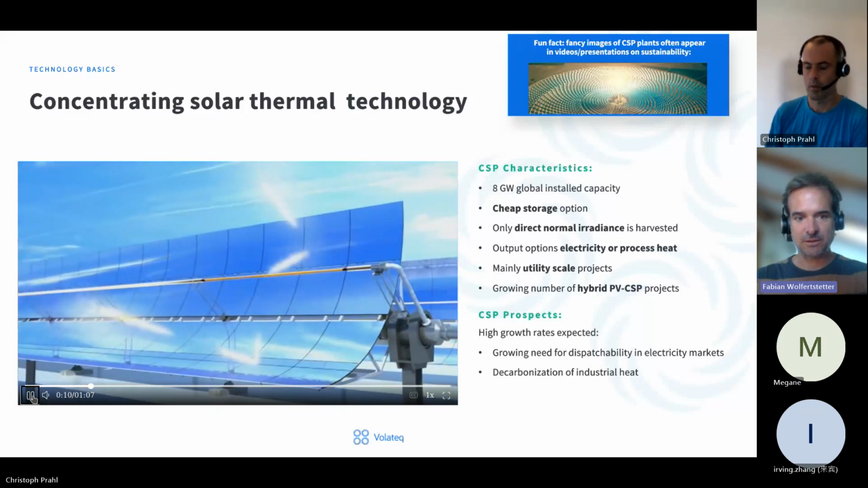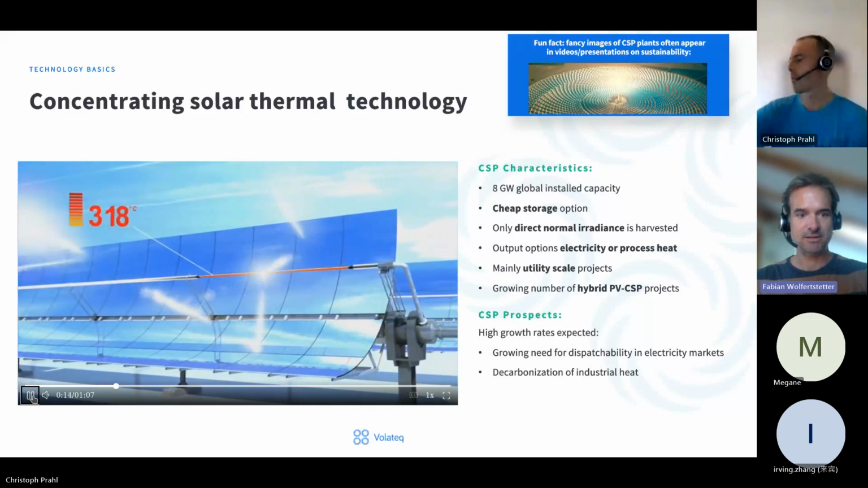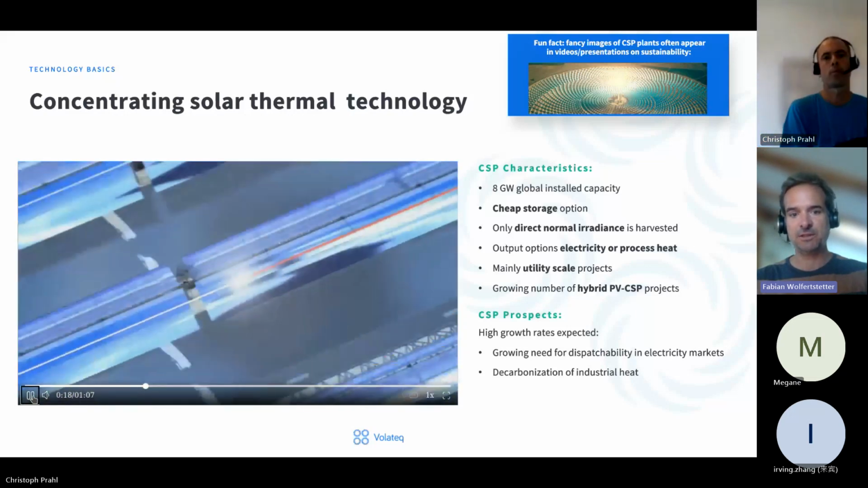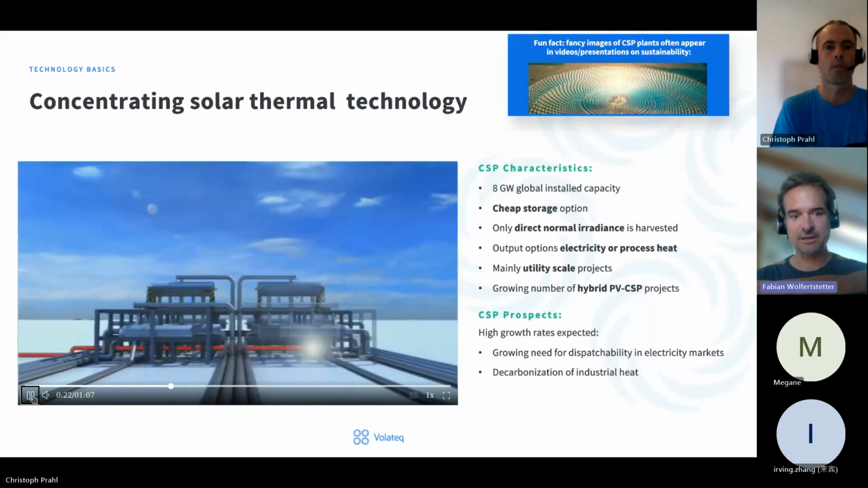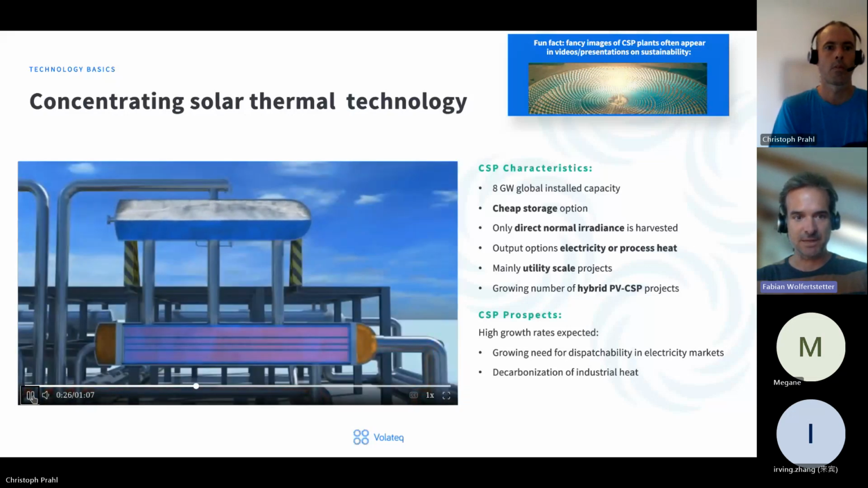So here, the direct sunlight is concentrated onto a tube, usually in parabolic trough concentrators, to high temperatures, up to 400 degrees C. There's a thermal fluid there that transfers that heat into a steam cycle to run a turbine.